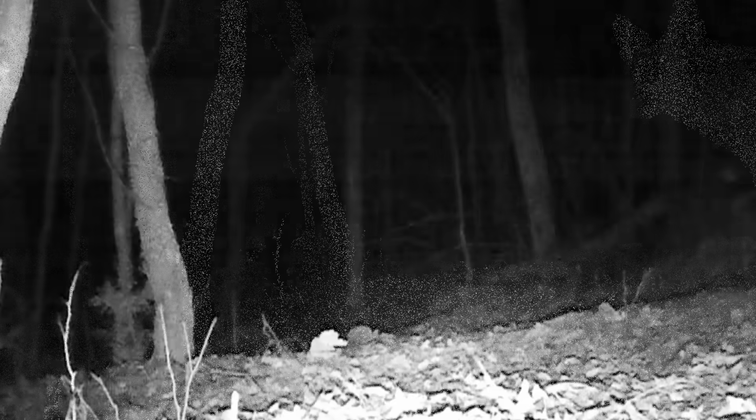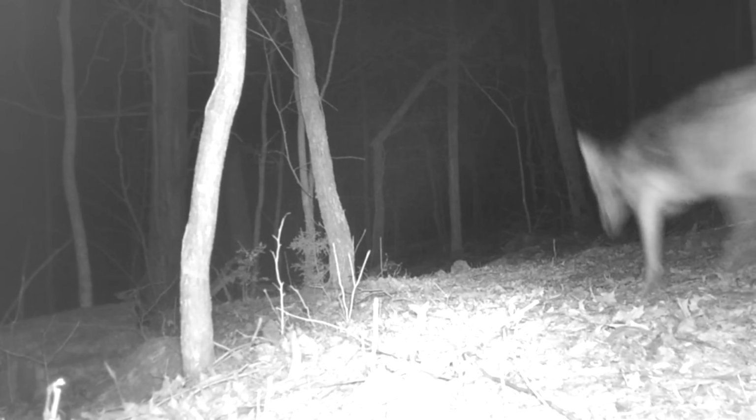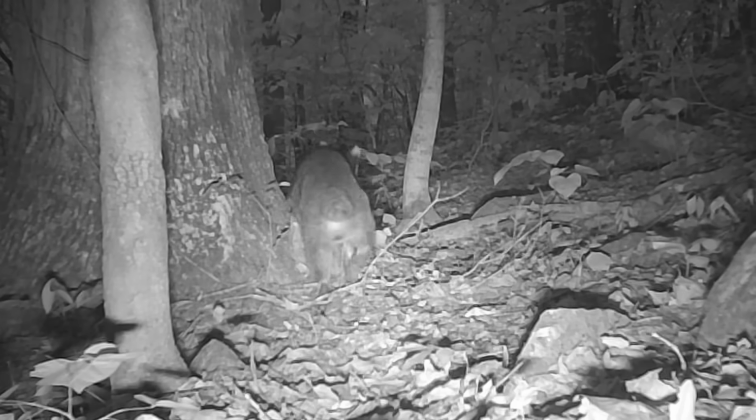No traps that I know of on this ridge. Nobody's in it. Here's another one with a front leg missing on his right side. And here's a coon with a leg missing. But they're always fighting. These old animals live hard.